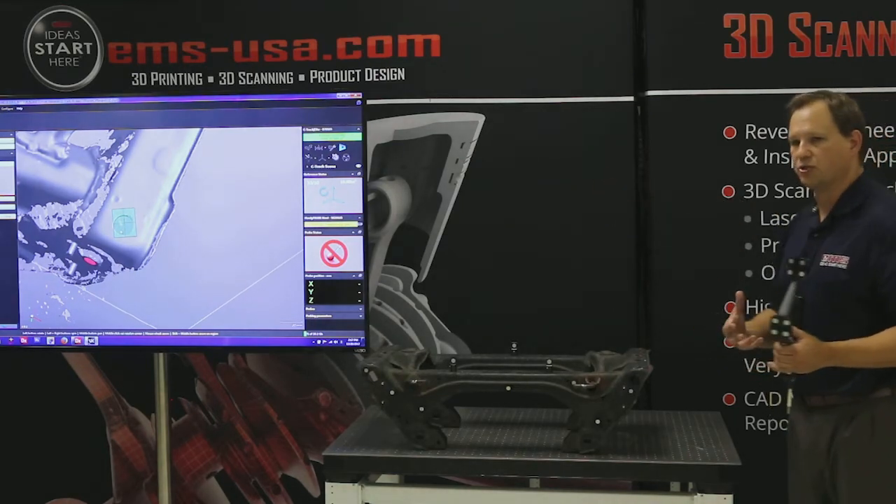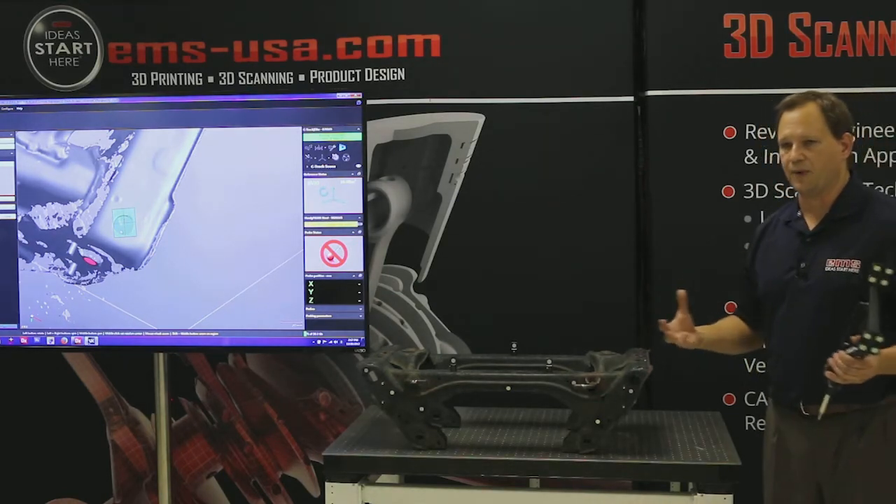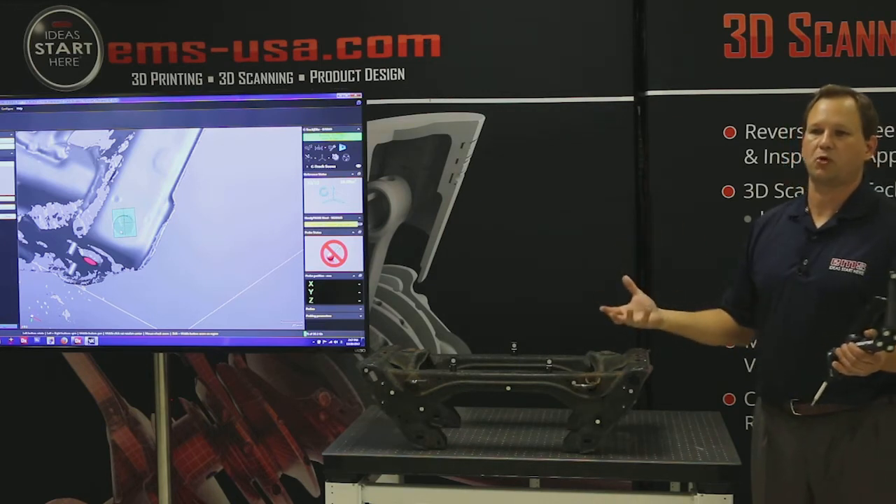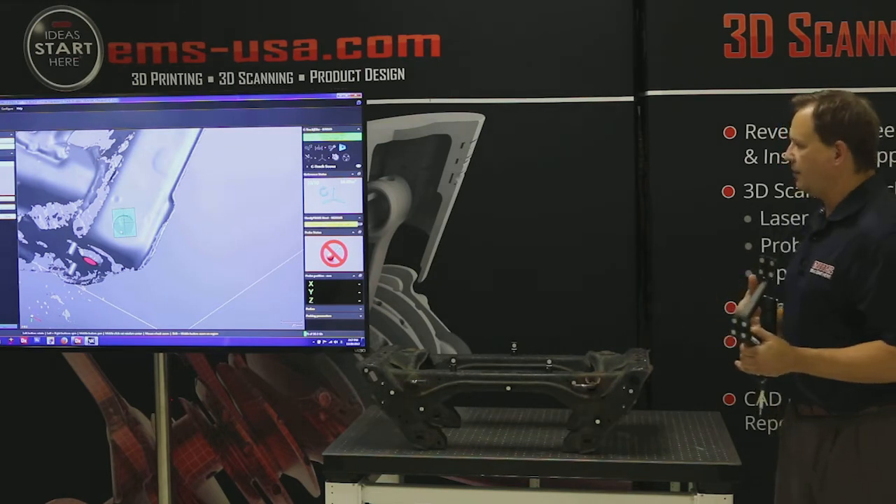Now, if I was doing inspection, we might be using a product like Polyworks or some other software. We can actually do live probing and inspection. We're not going to show that today. I'm just going to probe some geometry, for reverse engineering. But it's the same concept.